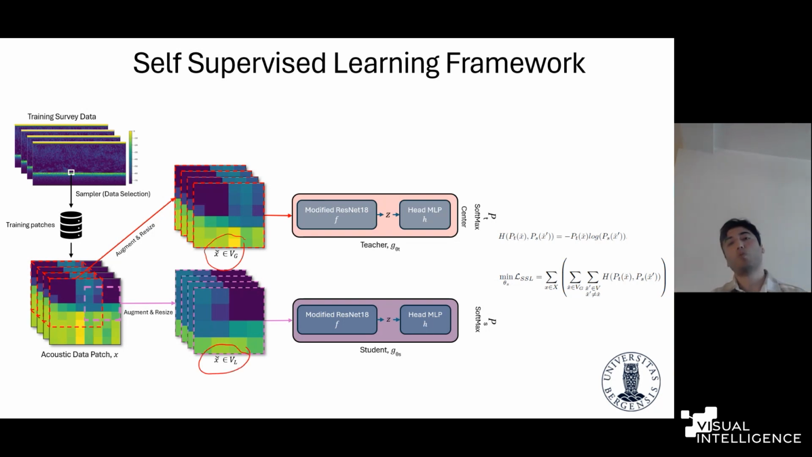The idea here is to provide more information to the teacher while providing less information to the student, and then force it to learn by itself. And when we extract our crops, we then resize them into the original size, 8x8. And then they are further augmented by a random horizontal flip. So this is the overall structure of our proposed self-supervised learning framework.